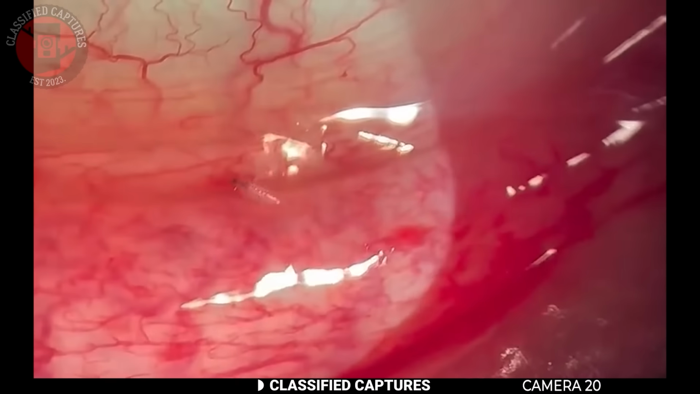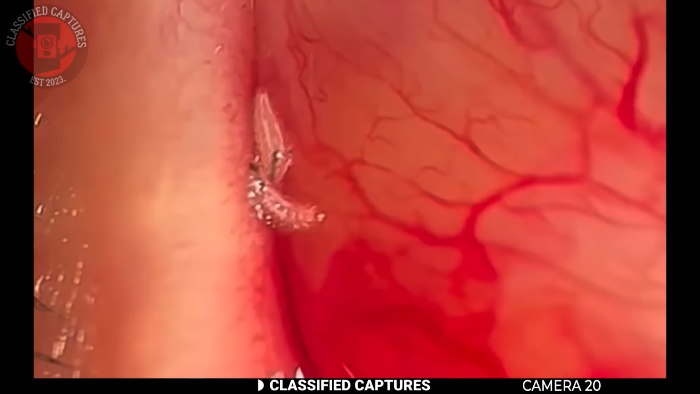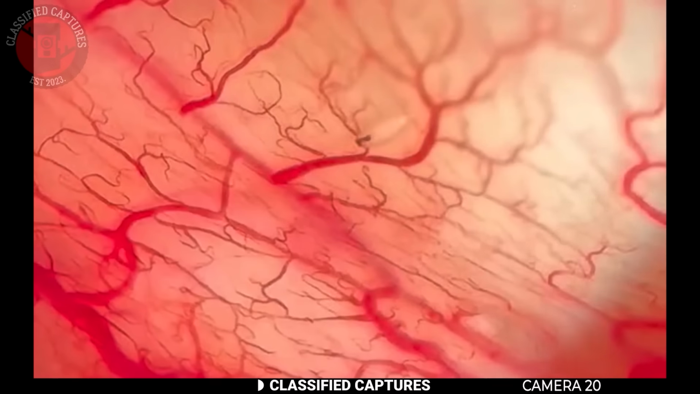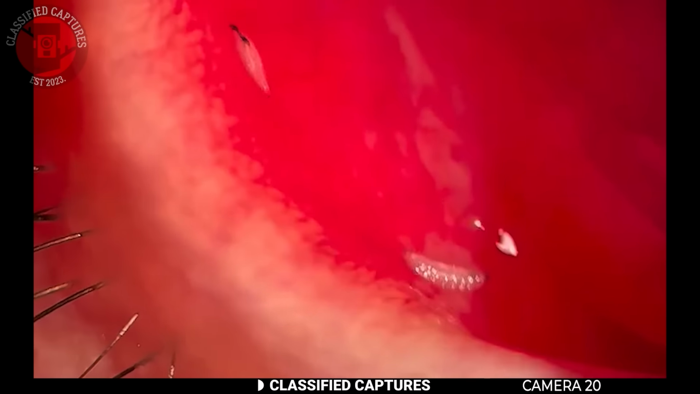It's an infestation of the eye by fly larvae, and while horrifying, it's been documented in parts of the world where certain flies lay their eggs on or near humans. Once hatched, the larvae burrow into the soft tissues, and in this case, the patient's eye became their chosen environment.